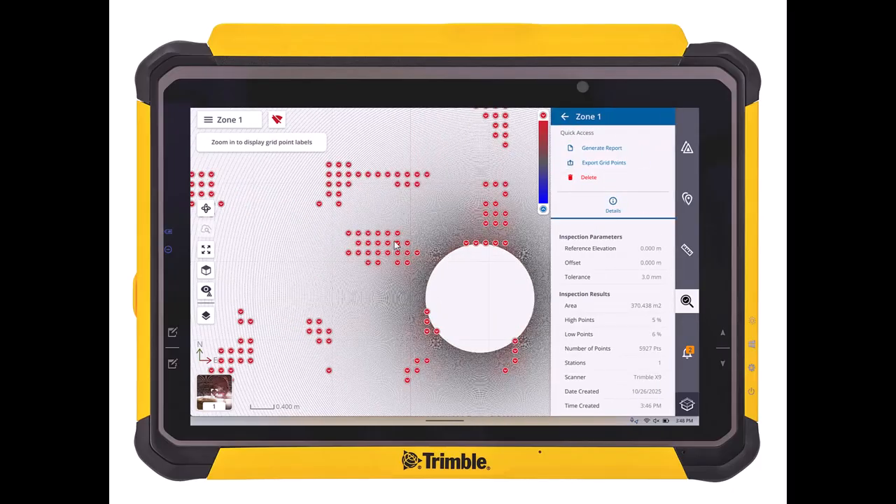So very, very easy. So as you can see, there's some things to really be excited about with this release of Trimble Perspective version 2025.2.